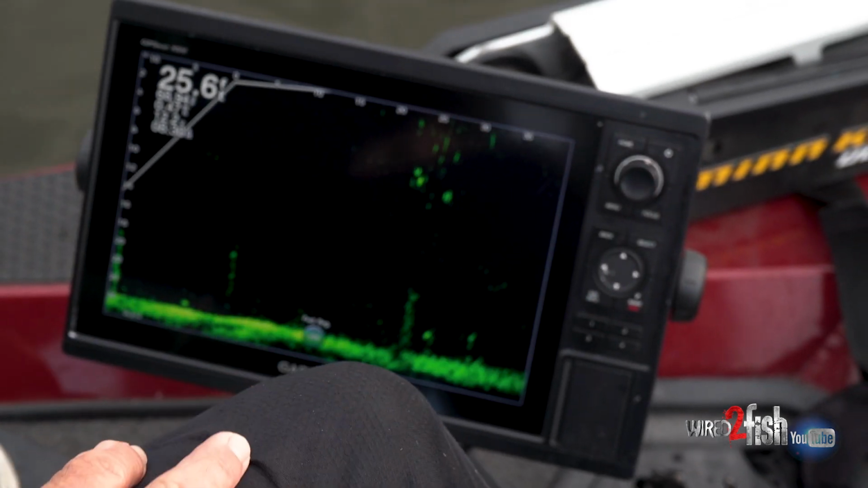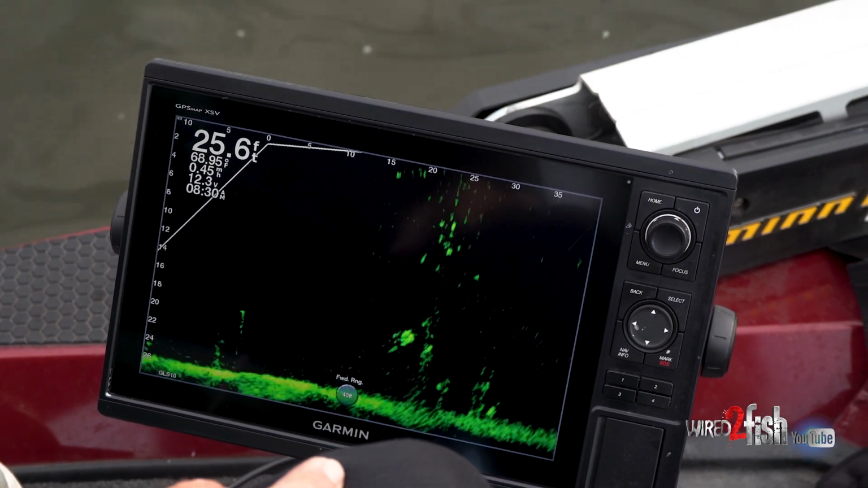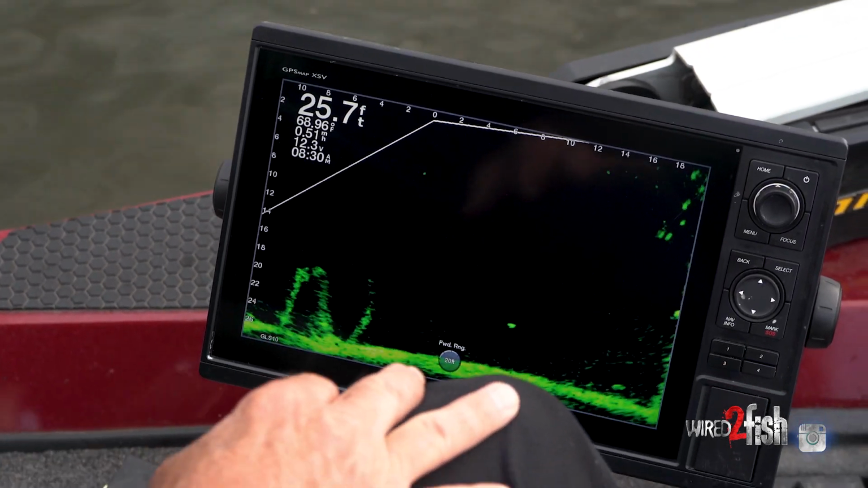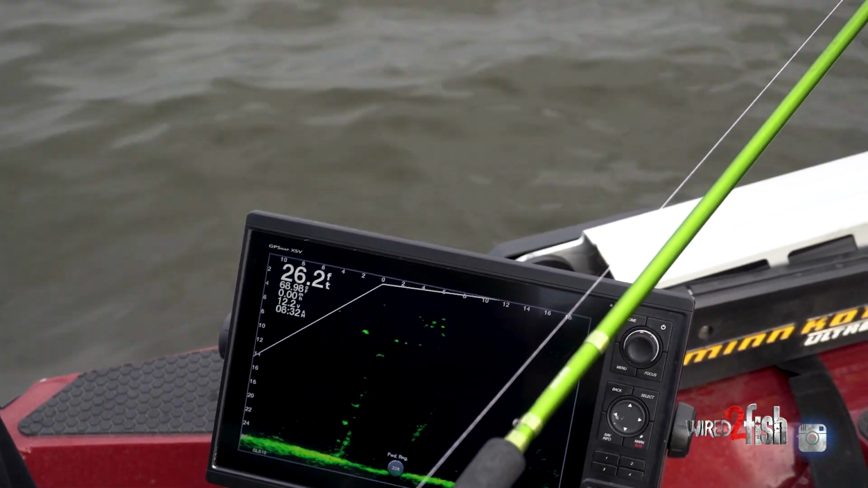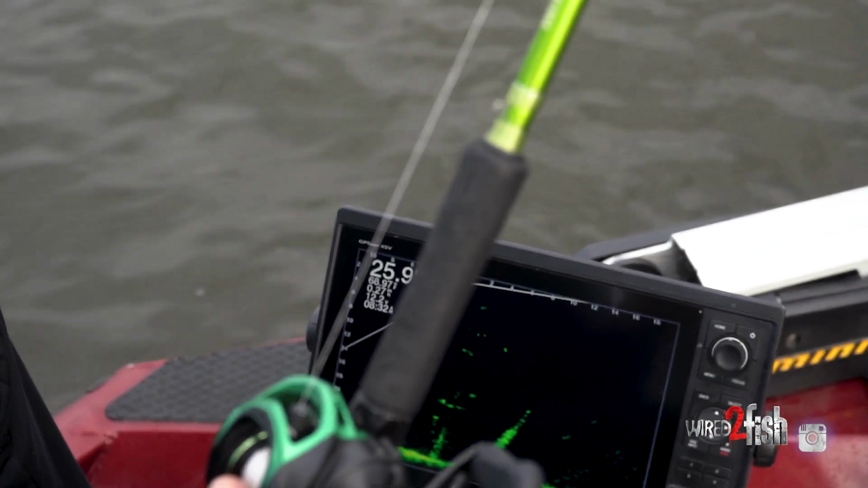I'm gonna zoom in to, I never go less than 20 feet. That's my best range for me. It takes me a little bit to get my wind down. You've got to hit the spot lock at the right time.